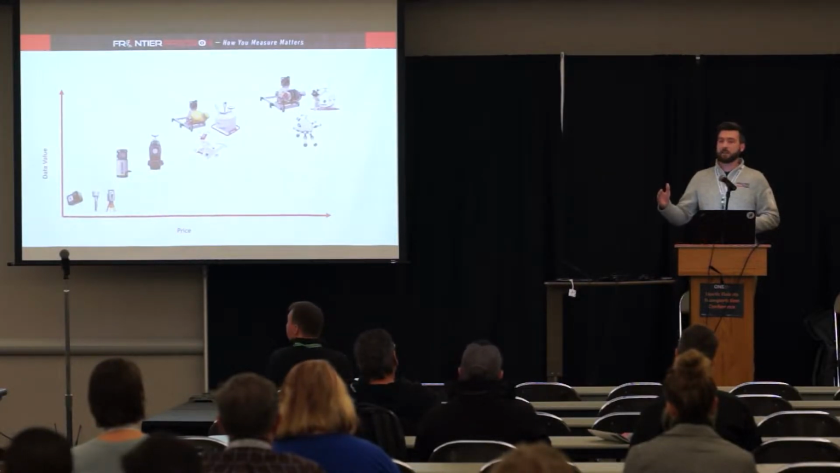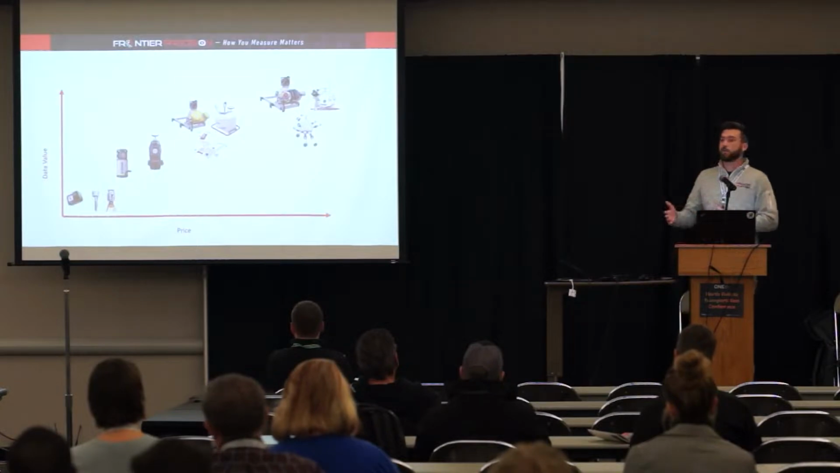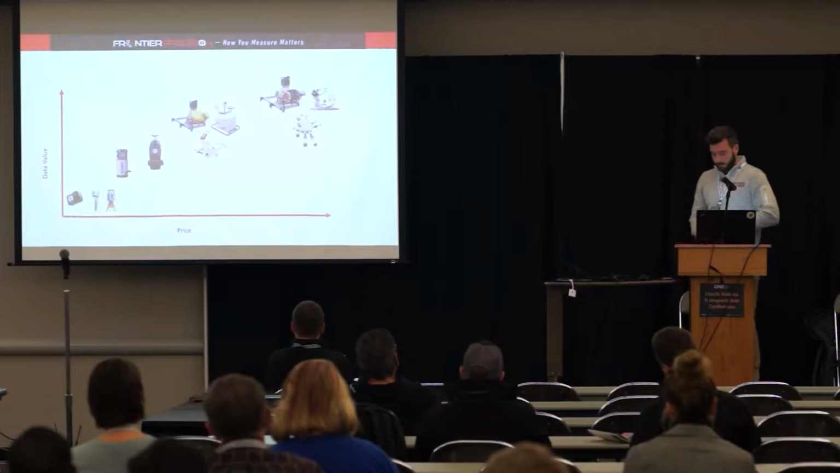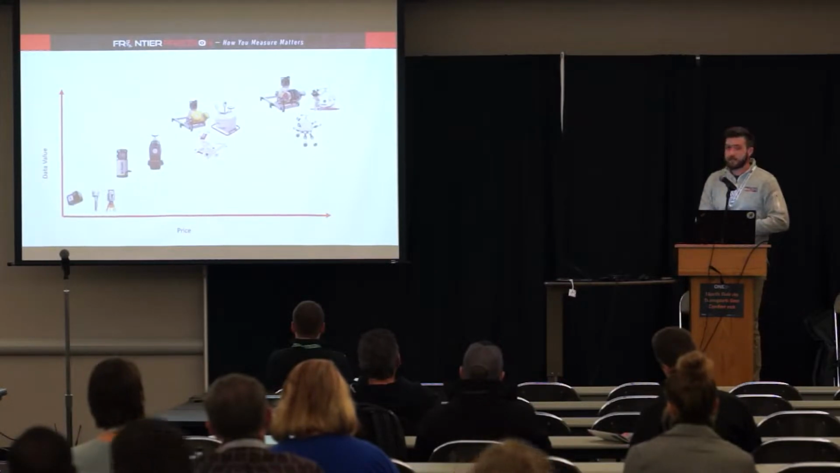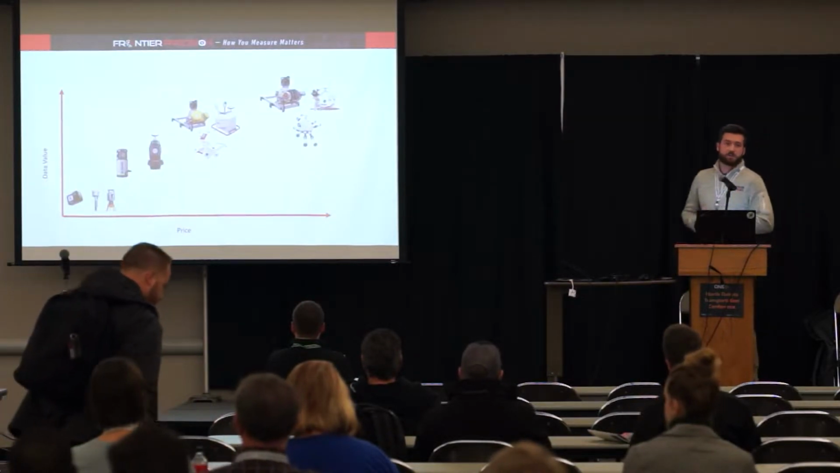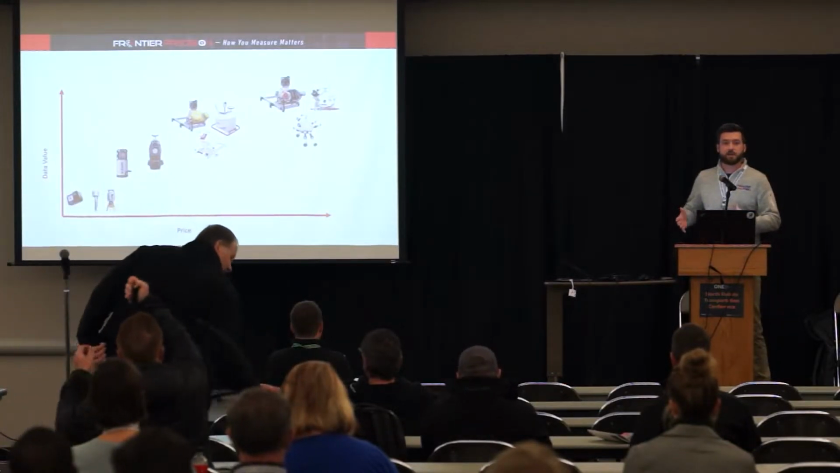Then we move up towards the upper right-hand corner. The cost definitely increases when you start incorporating high-accuracy GPS or total stations. When you start incorporating LiDAR sensors. Here, towards the middle, is where we start getting into the vehicle-mounted LiDAR systems. Typically going to be somewhere between $200,000 to $500,000.